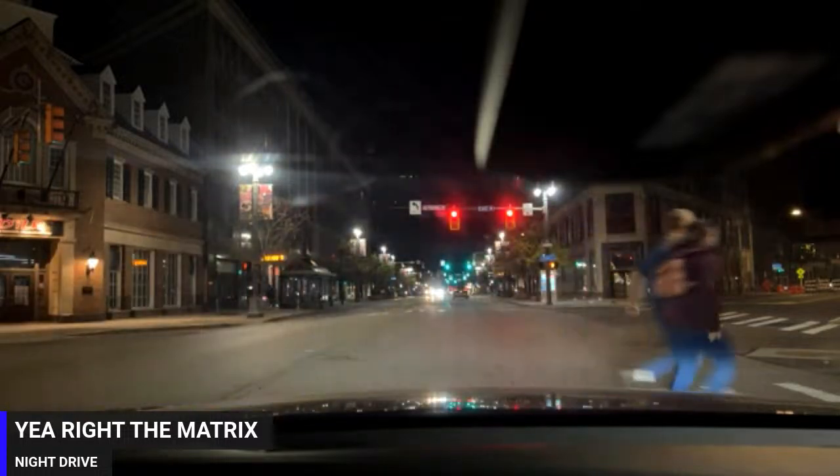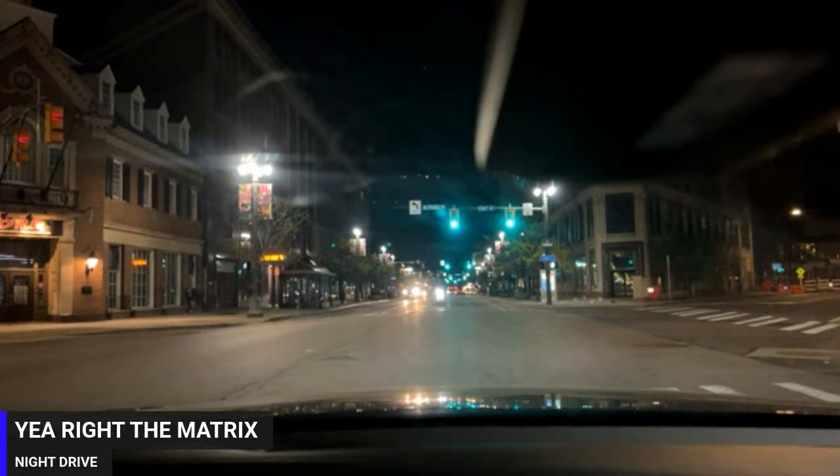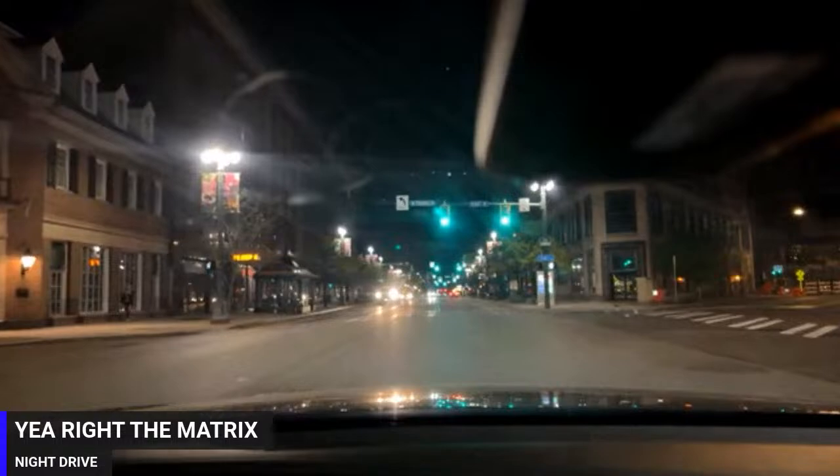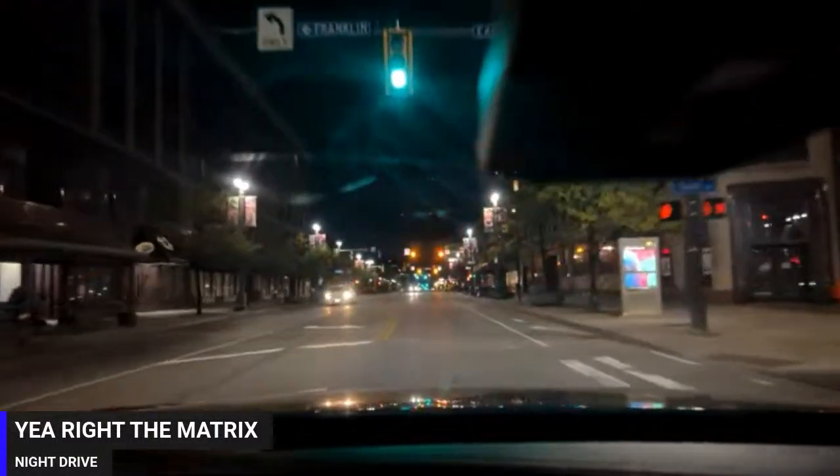I just look at things differently. I don't have that mentality.